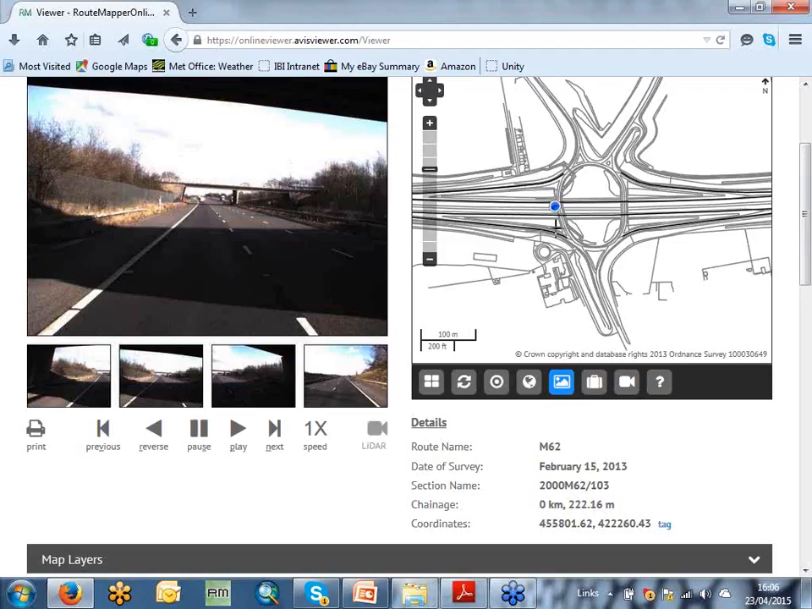In the UK, it's Ordnance Survey, which is our master map, which is the most accurate mapping we've got in the UK. And we also integrate the data with a linear referencing system. So the user will always know where they are spatially, in terms of coordinates, but also the linear referencing system, which can be seen down here.